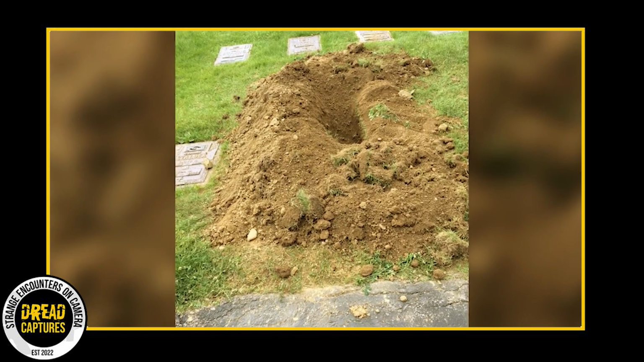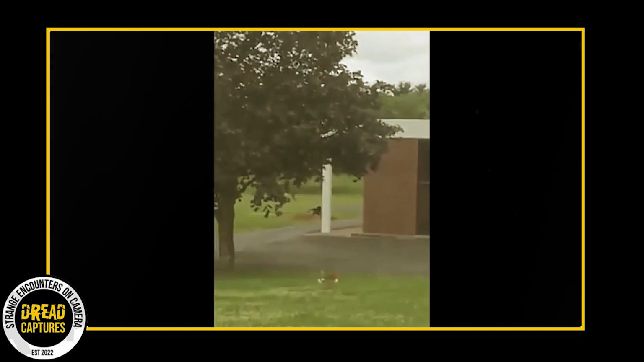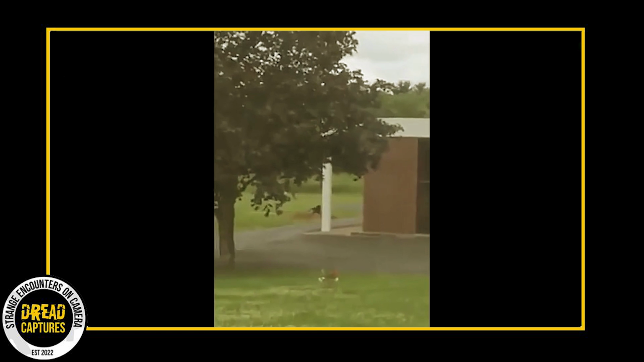Upon viewing the girl's video, Colleen felt compelled to visit the cemetery herself. When she arrived, she discovered a fresh hole in the ground, evidence of the recent excavation. However, the mysterious figure responsible for the hasty digging had vanished, perhaps much to Colleen's relief. So, what was captured on this unsettling video? A cryptid caught in action in the graveyard, or simply a deeply troubled individual performing a morbid task? I'll leave the interpretation to you.